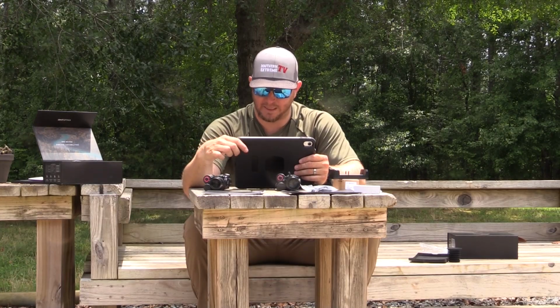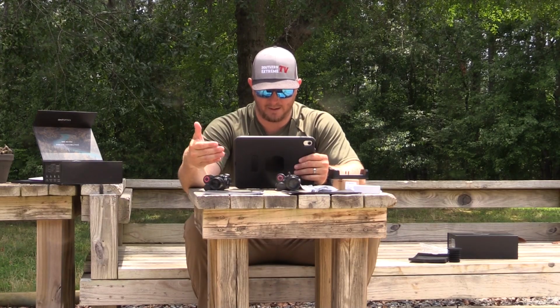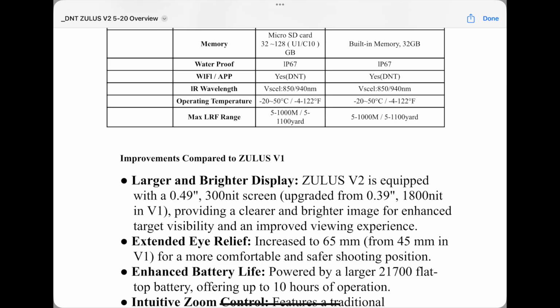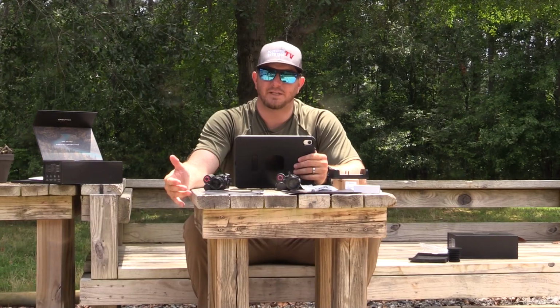Let's see if there's anything else in here. With the V1, you had a 32 gigabyte micro SD card. With the V2, you get a 32 gigabyte built-in memory card. Now that's kind of a take it or leave it. A lot of people don't like having to deal with the micro SD cards, and I would say that 95 to 98% of the market out there would probably agree, and they like having that built-in memory.